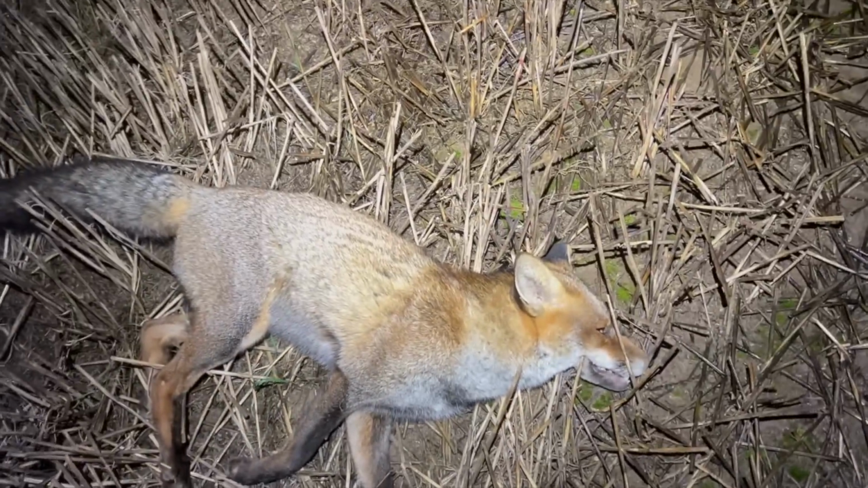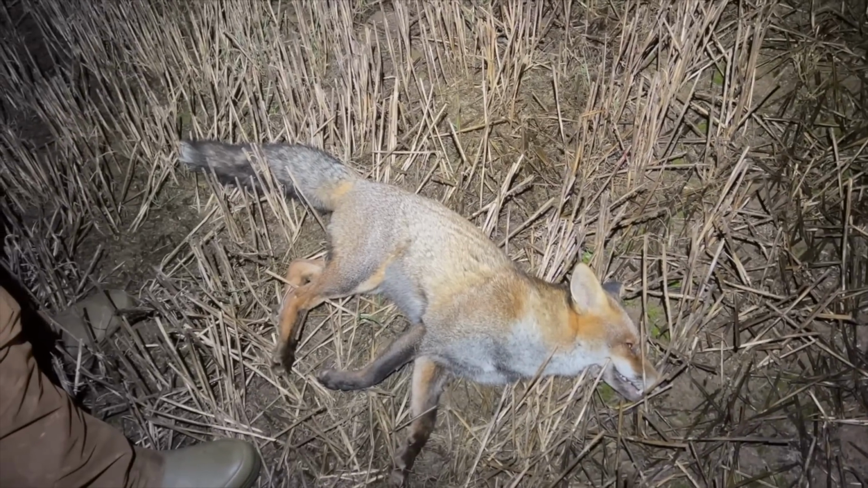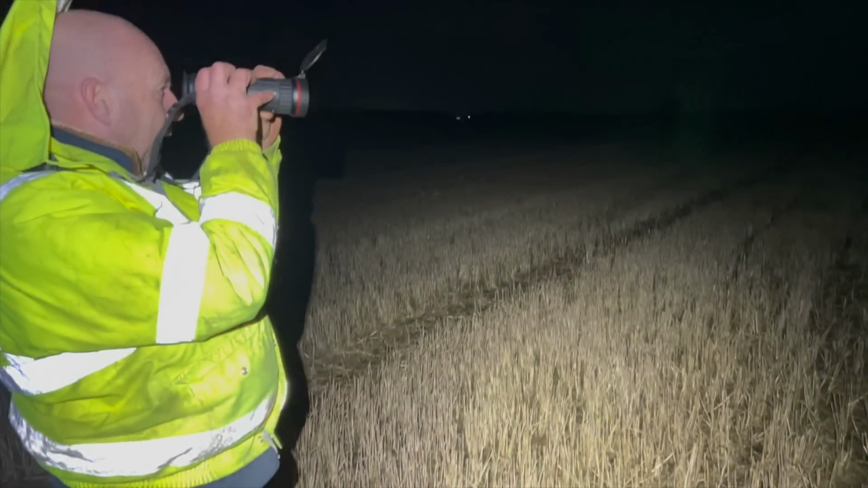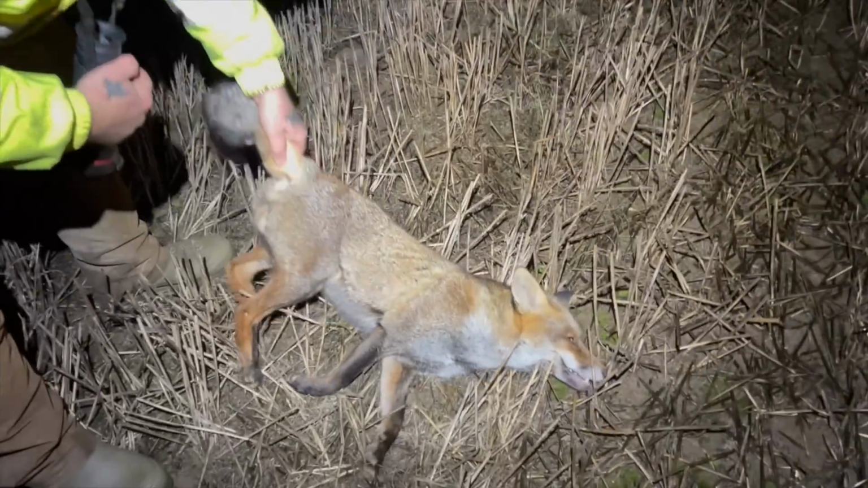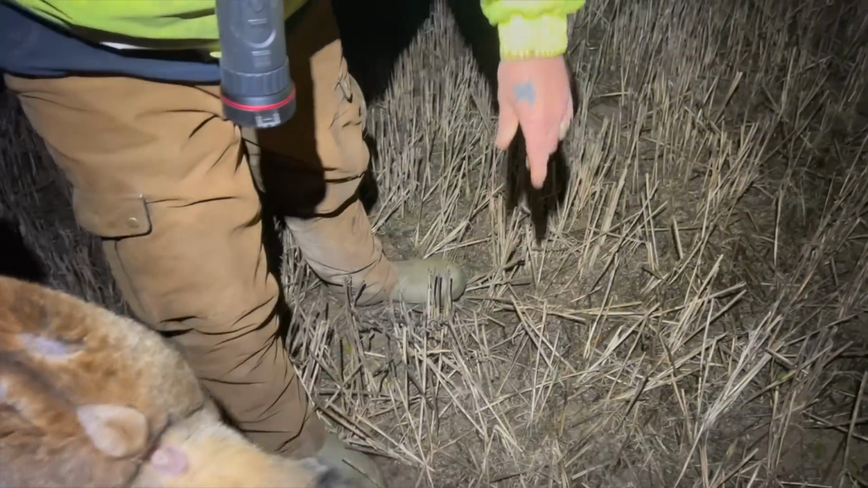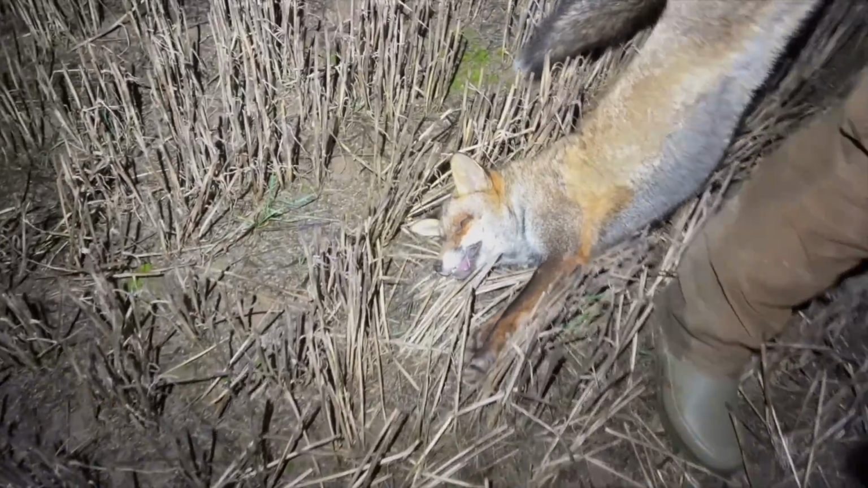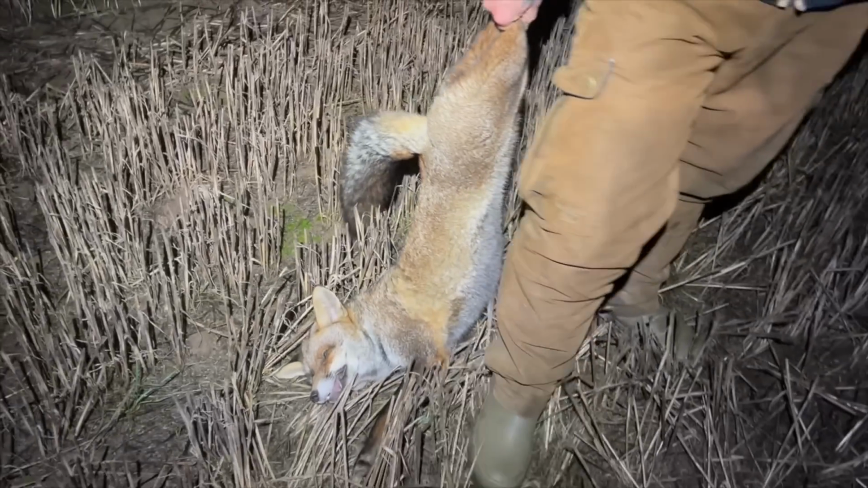Oh, I was looking at something over there. There's a hare moving through that field over there. Beauty. Well done, grasshopper. Look at that. Nice clean ring. Gosh, an old one. Yeah, it is, isn't it? God, that's a beauty. I don't know how you can shoot them.